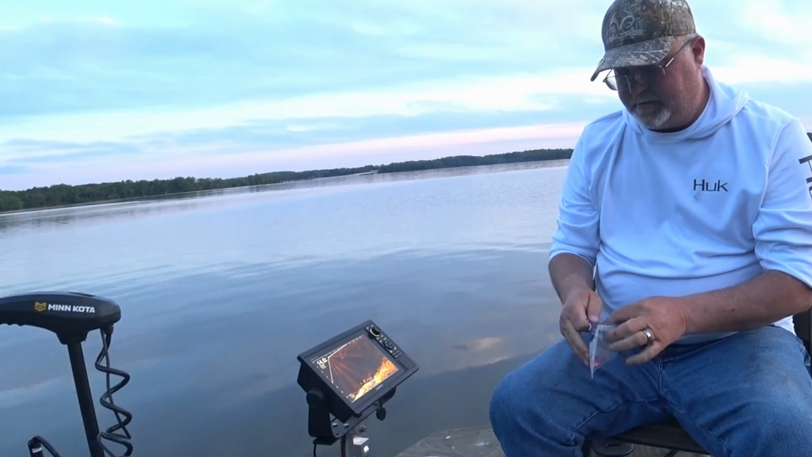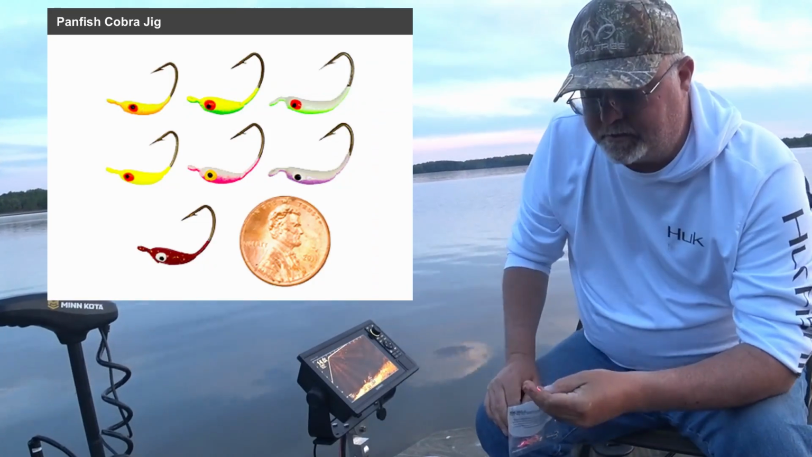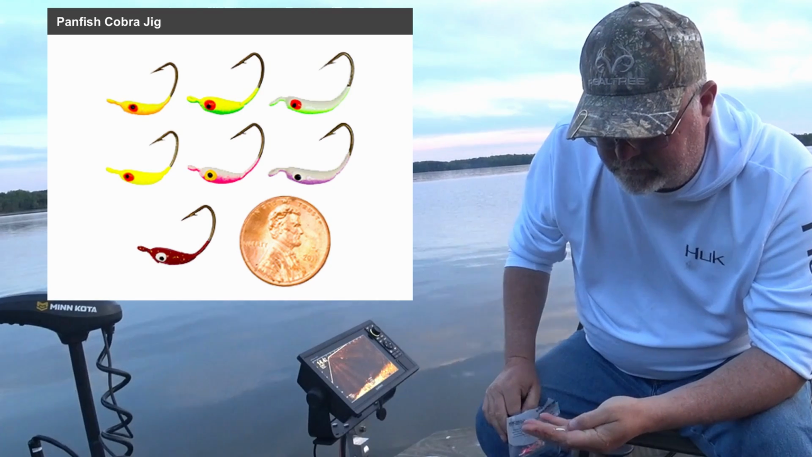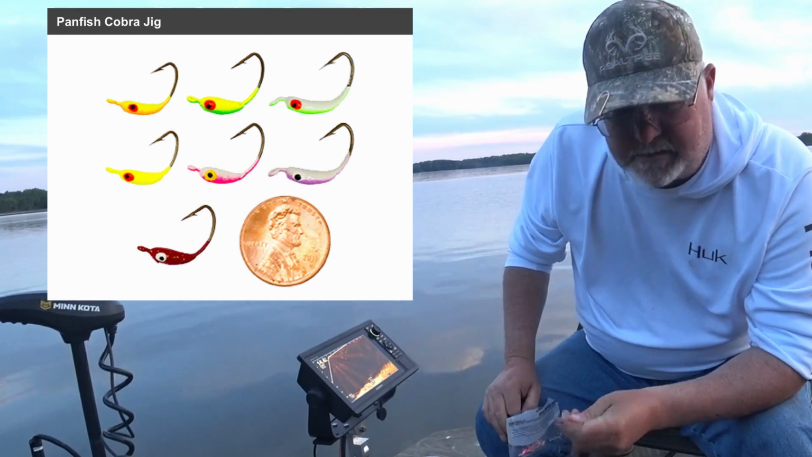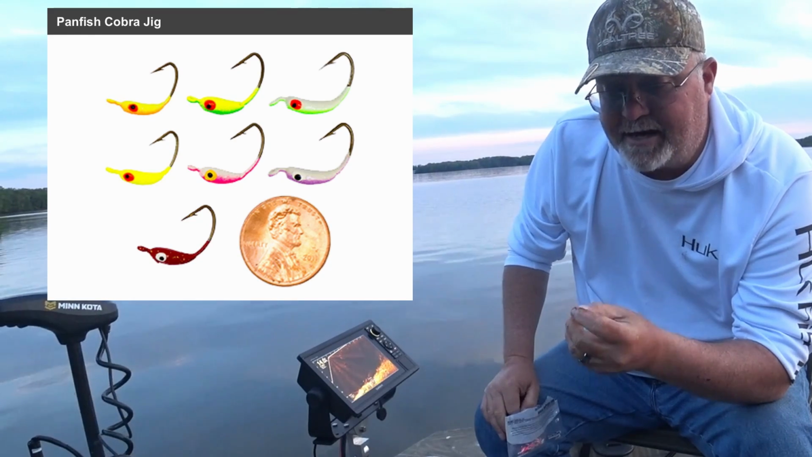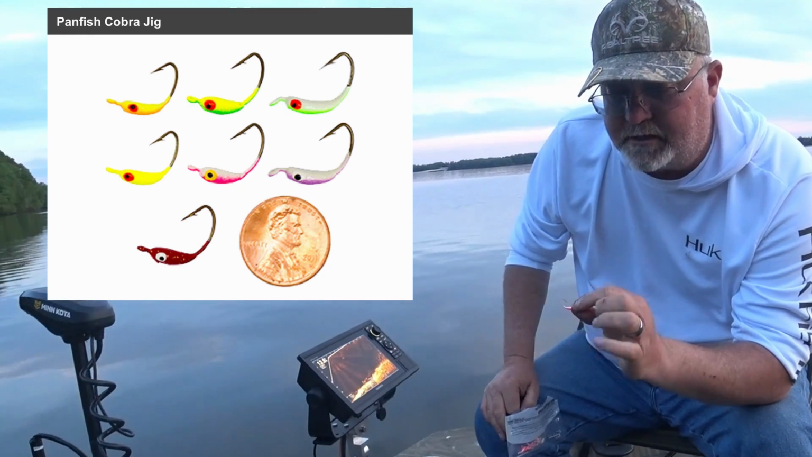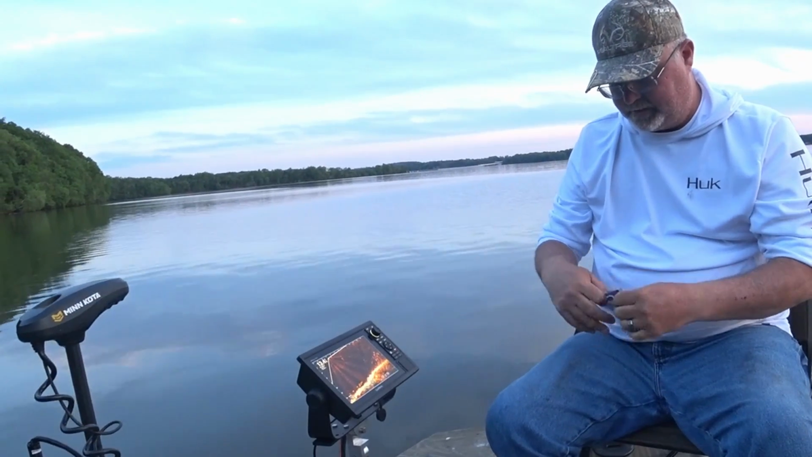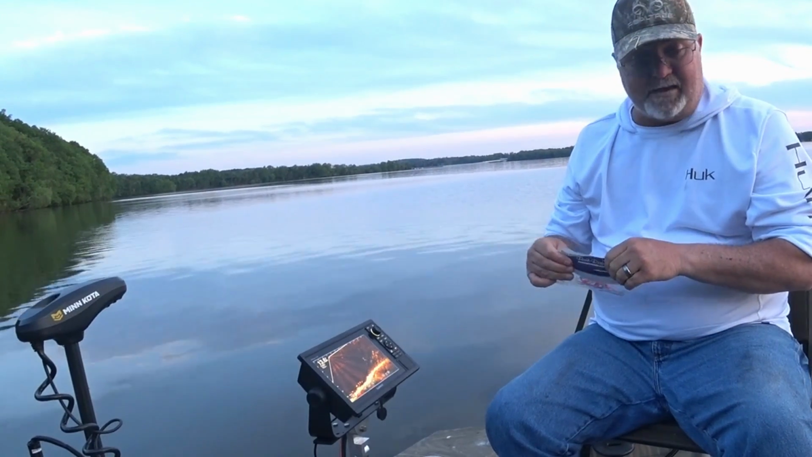I'll get a name of it and a better picture and post right here. You should be able to see it, but it's a tungsten head, so it falls pretty good. It's got a nice wide gap for the gills. I like it. It works pretty good for your bait, but this is the first time I've tried them out.